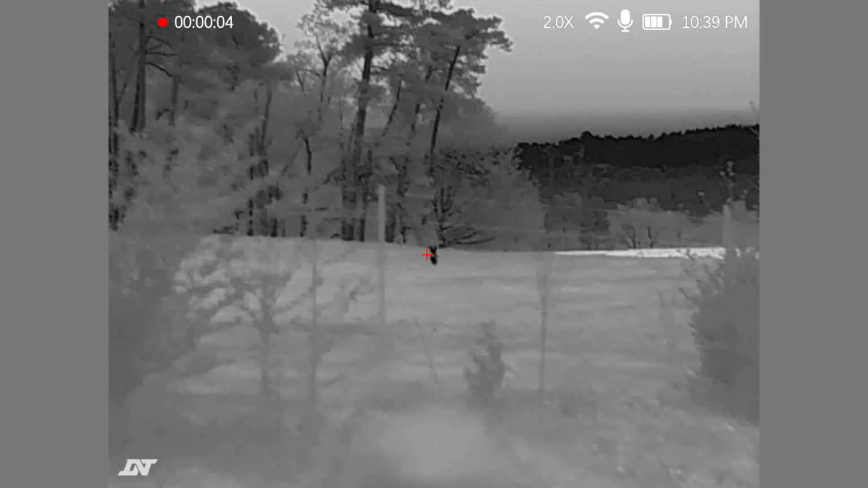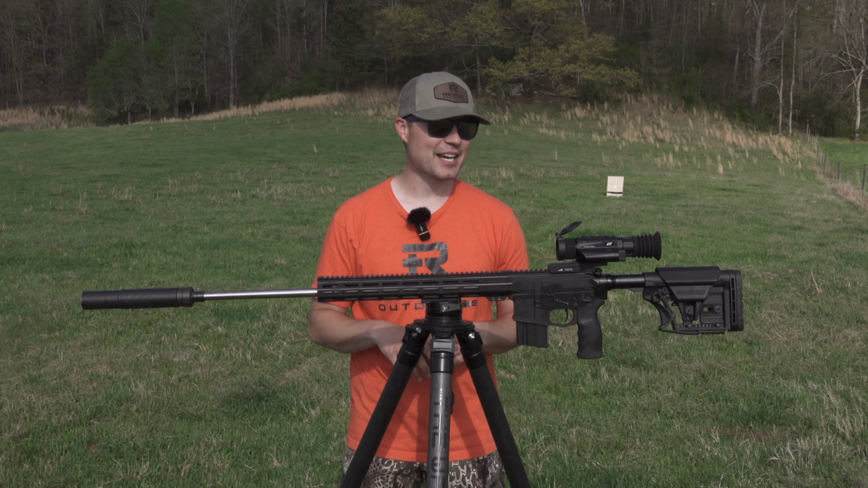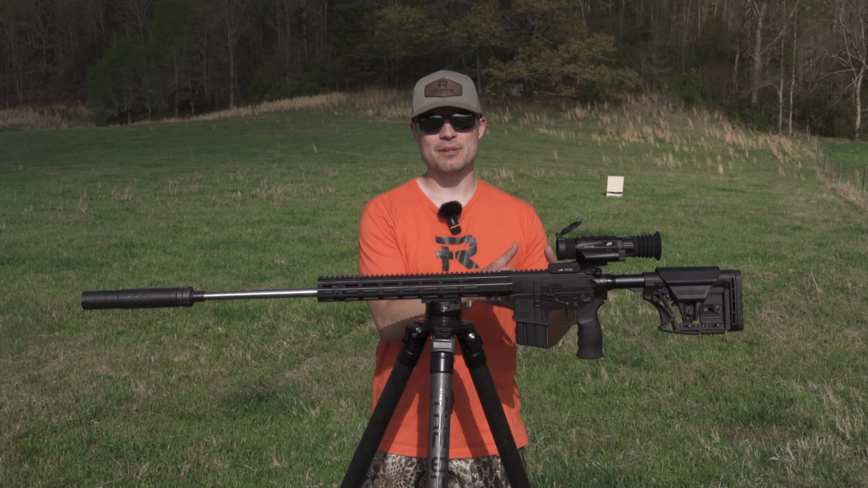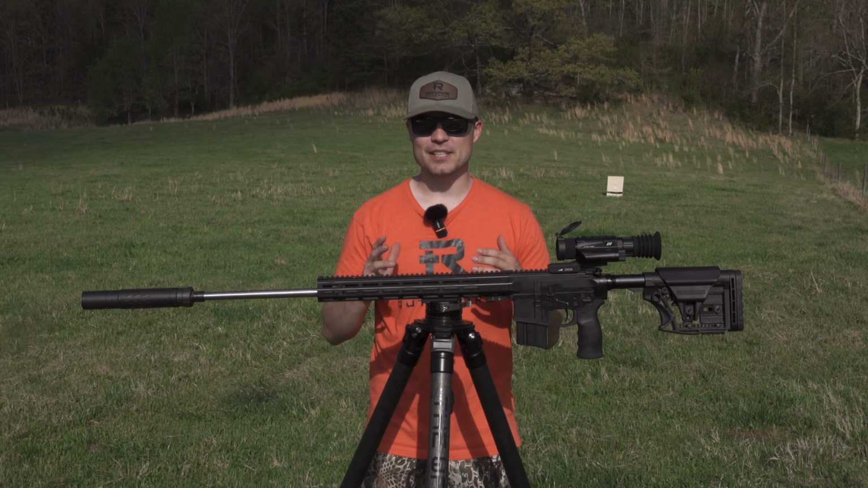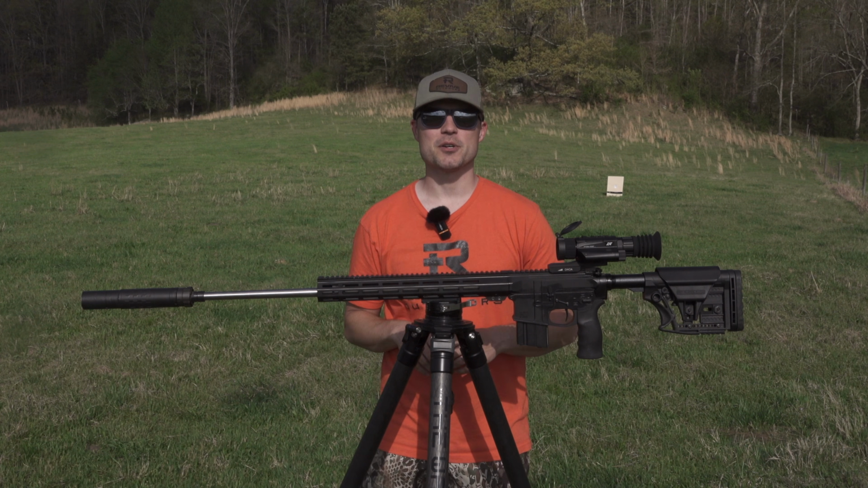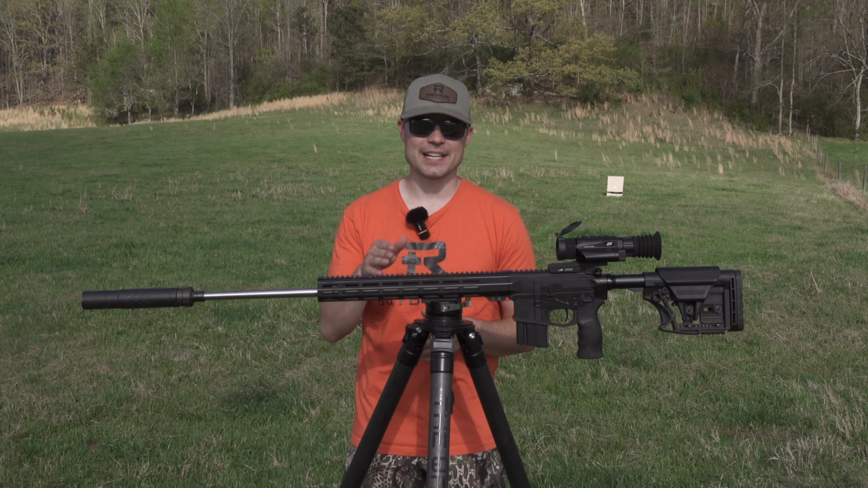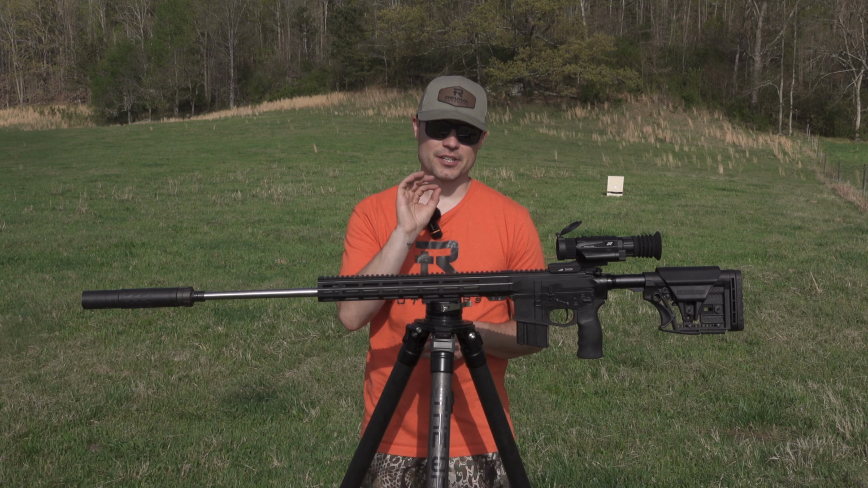Hopefully we're going to be able to take out some coyotes for some cattle farmers here locally in the Alabama area. But when it comes to zeroing a thermal scope, almost every single one of them is the same, but they're very easy. It's a one-shot zero, and what you're going to do is you're going to go into the reticle zeroing menu and you're going to aim at the target and you're going to shoot.